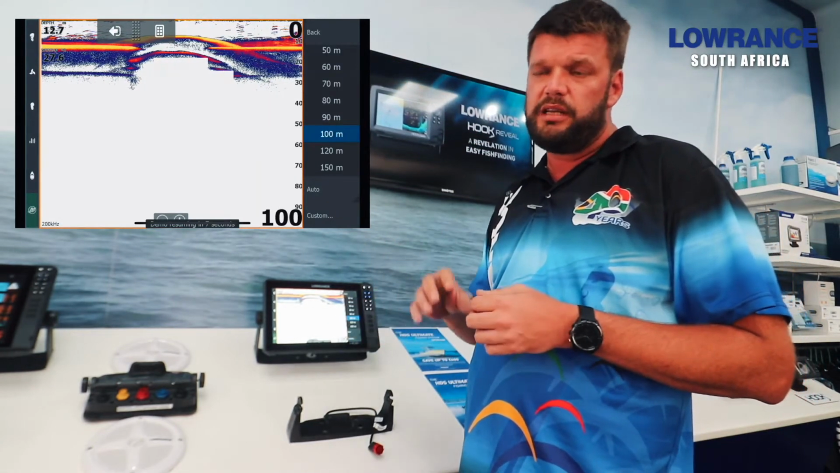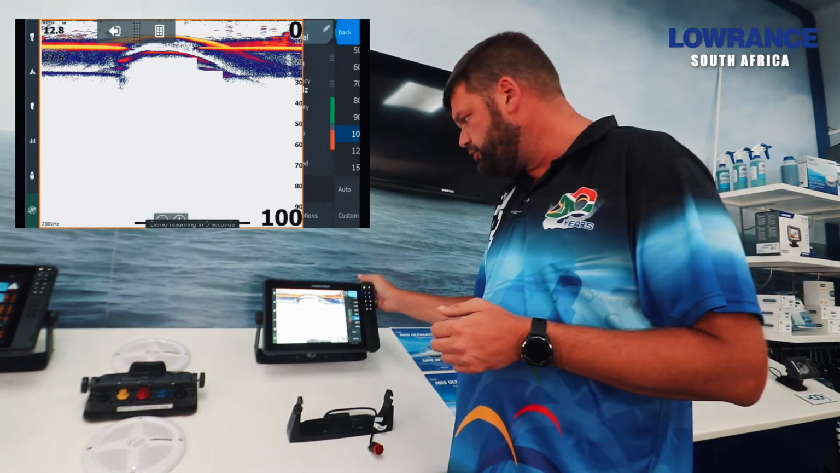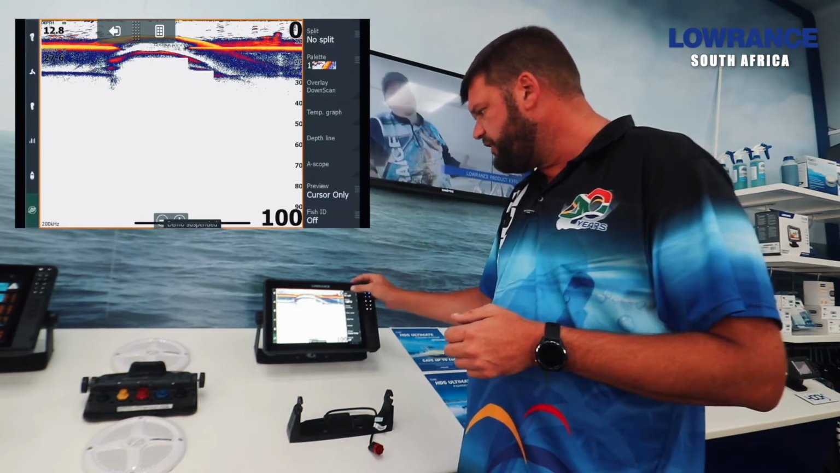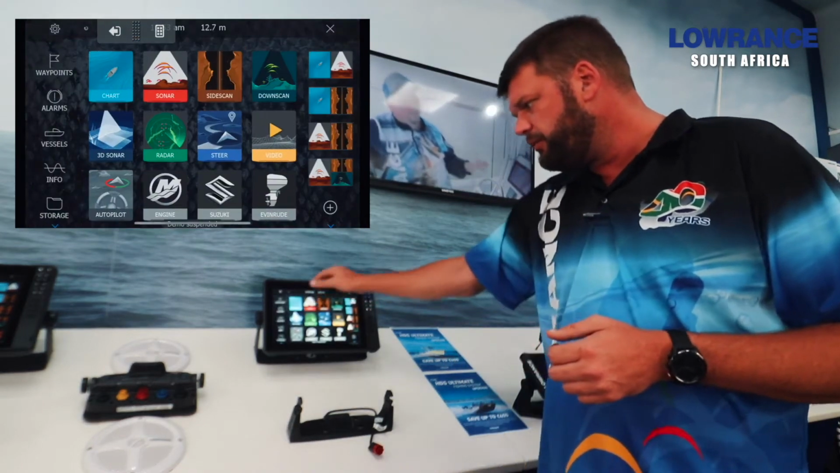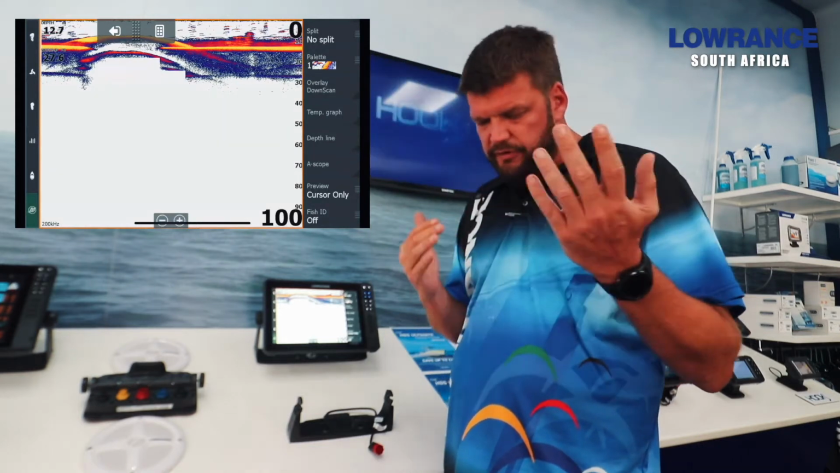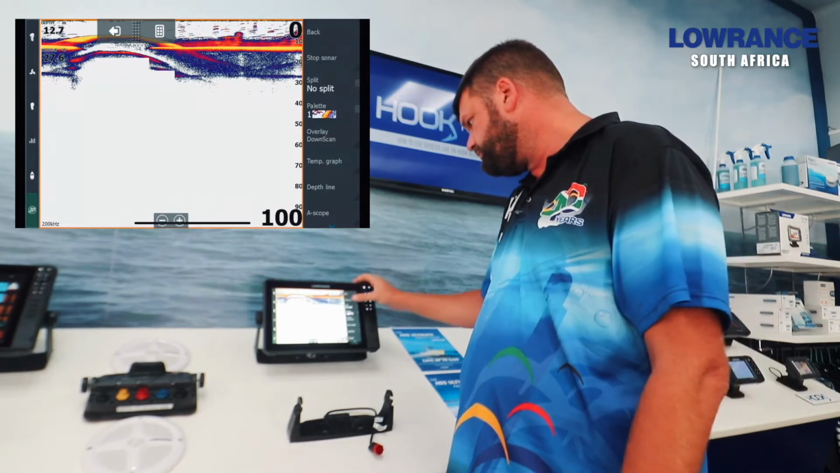It's very important that if you want to do that, you change to manual mode, because if you take the manual mode off, it will try and find the bottom, and if it doesn't find the bottom, it won't give you a reading. So when you're at your transducer's maximum depth and you still want to see what's in the top 50 meters or top 100 meters of water, that's where you'll go and change it.